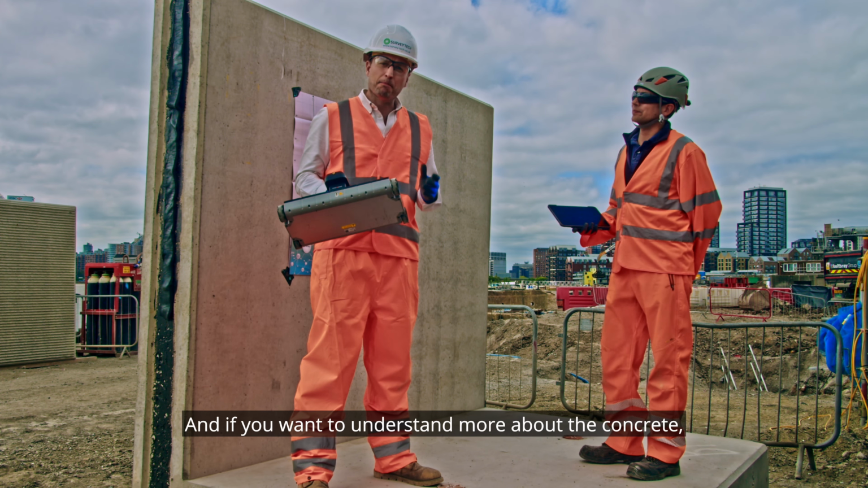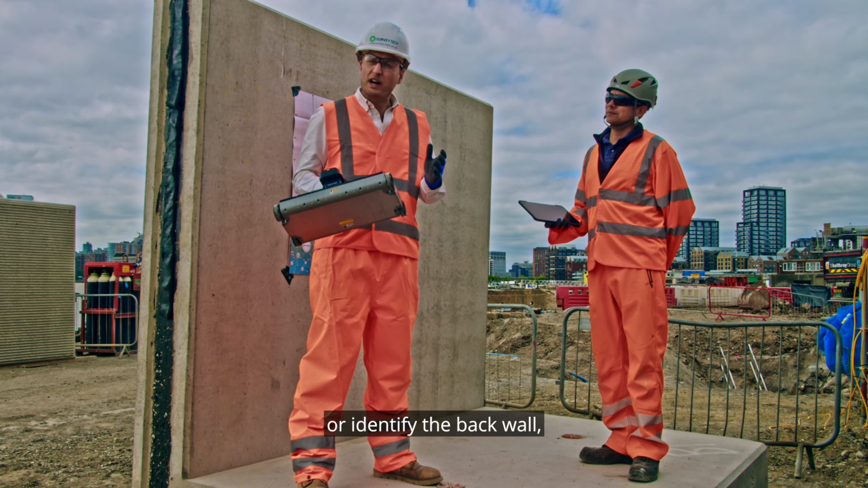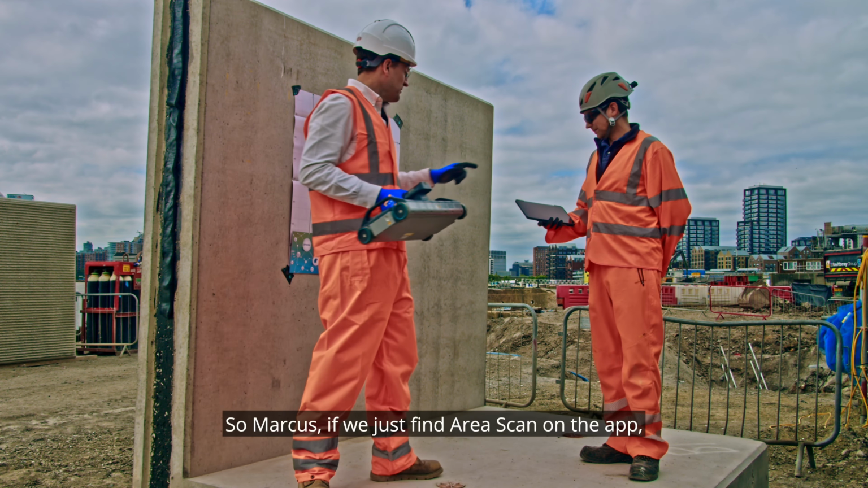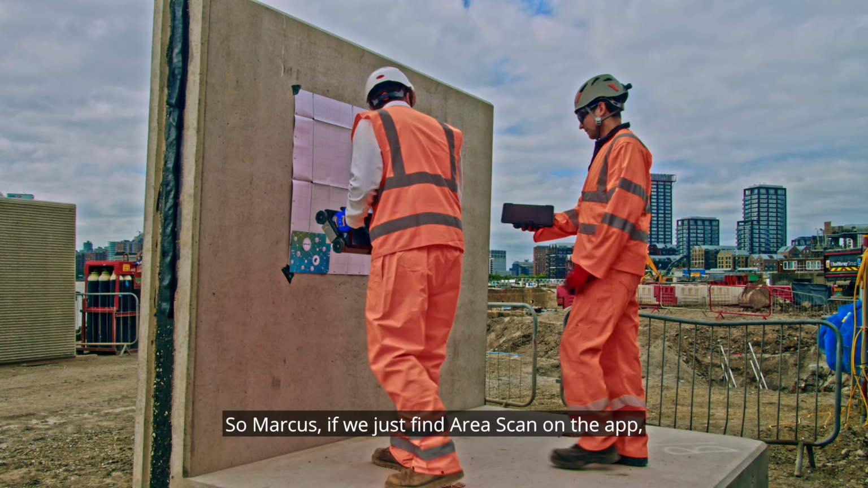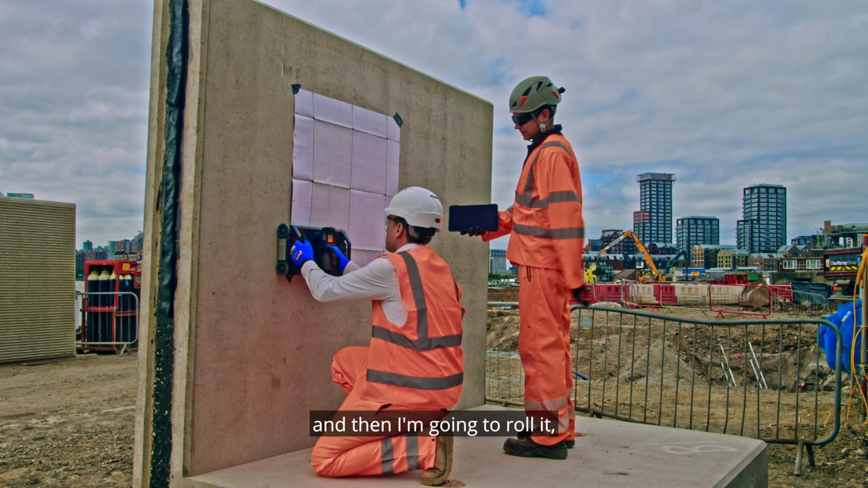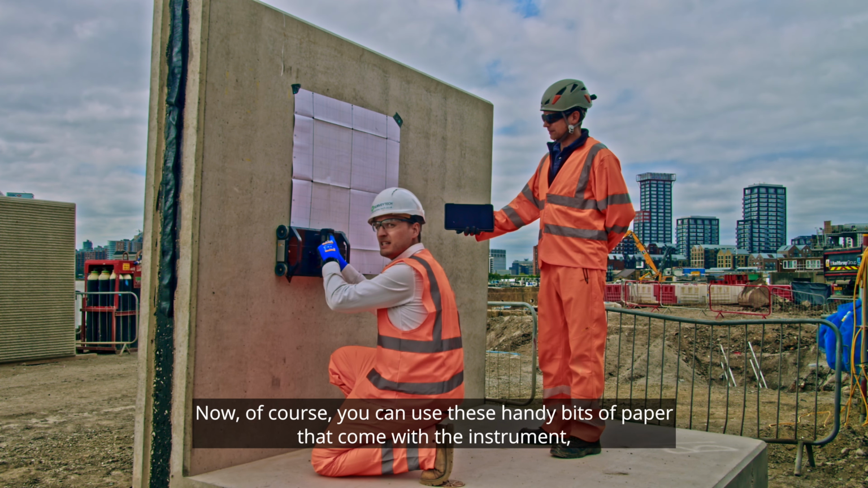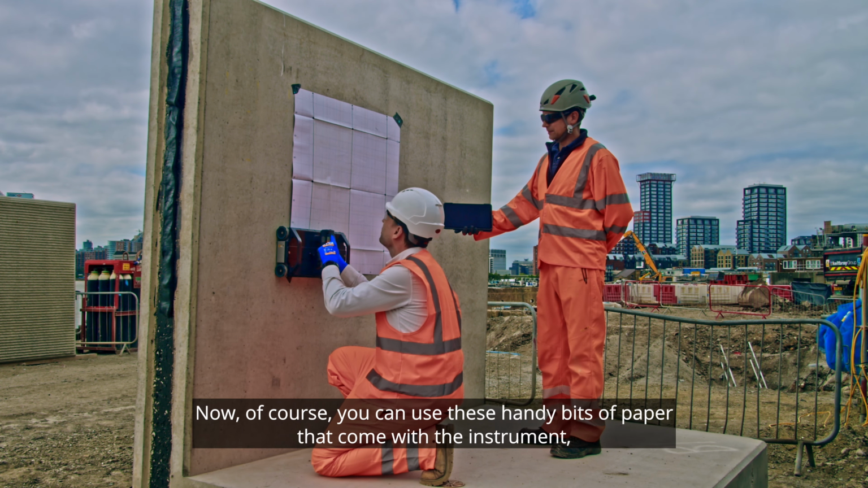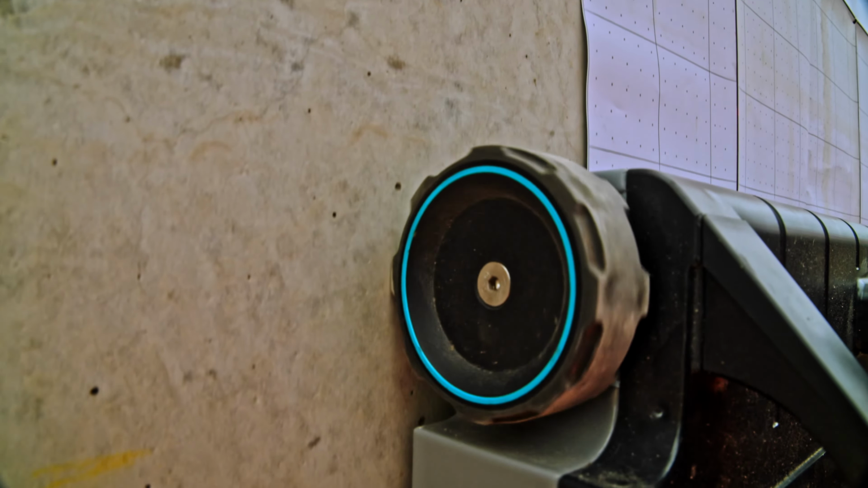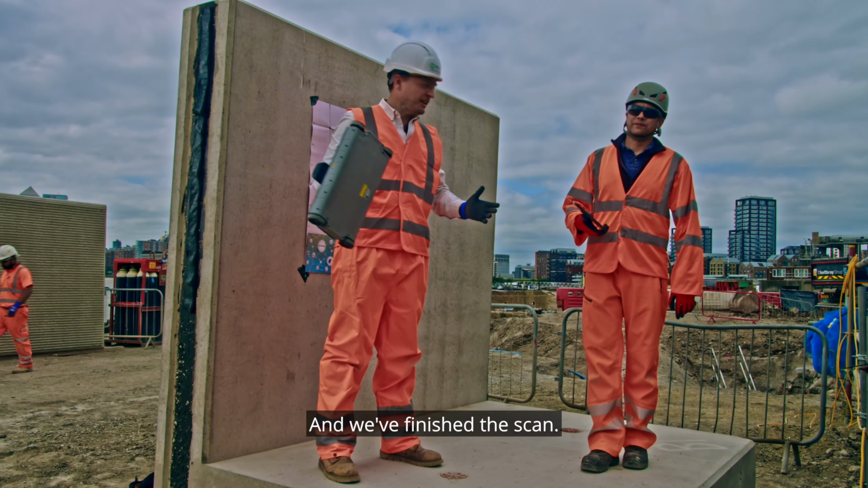But if you want to understand more about the concrete, find objects that aren't running perpendicular to your line, or identify the back wall, then an area scan is the best option to choose. So Marcus, if we just find area scan on the app, and then I'm going to roll it along these lines. Now, of course, you can use these handy bits of paper that come with the instrument, or you can mark out your own grid. It's really up to you. And we've finished the scan.